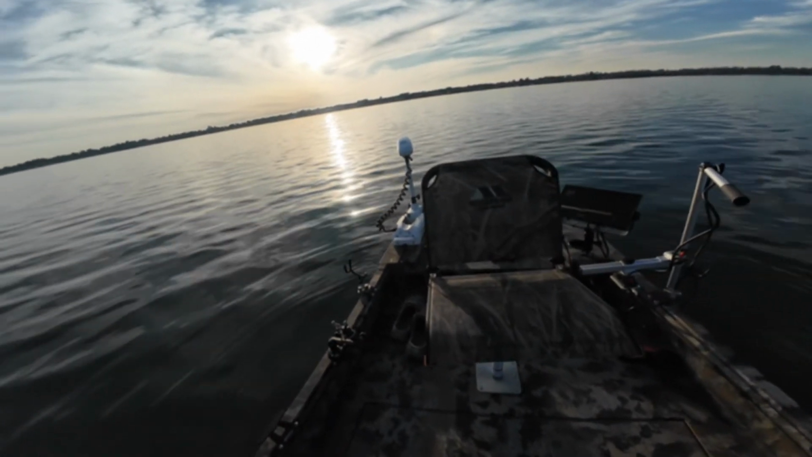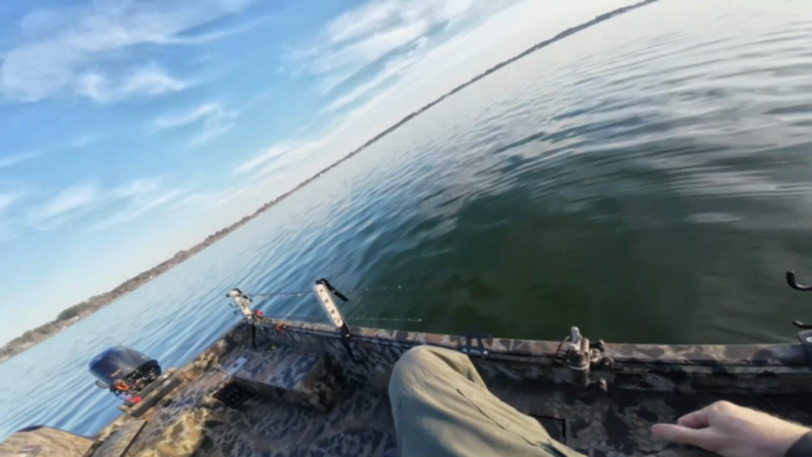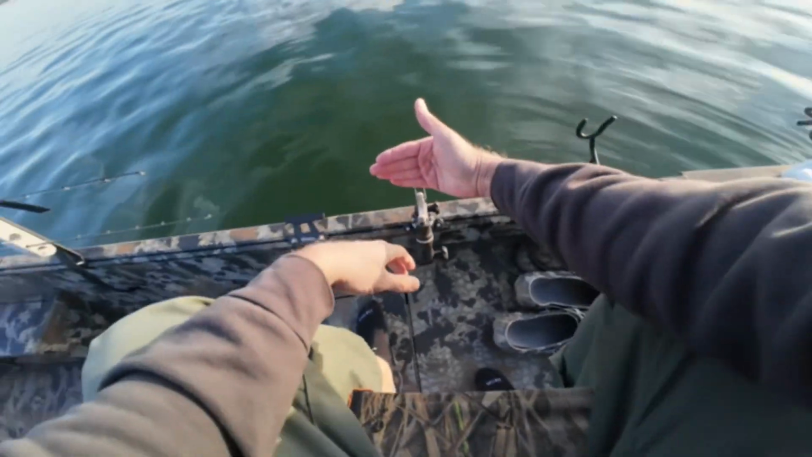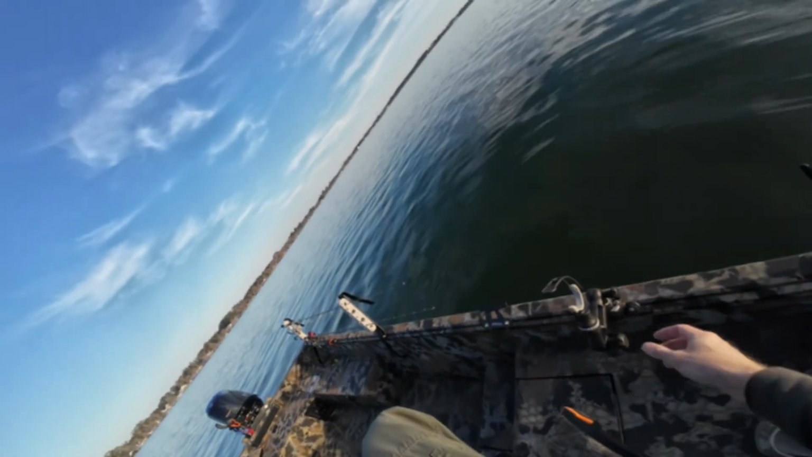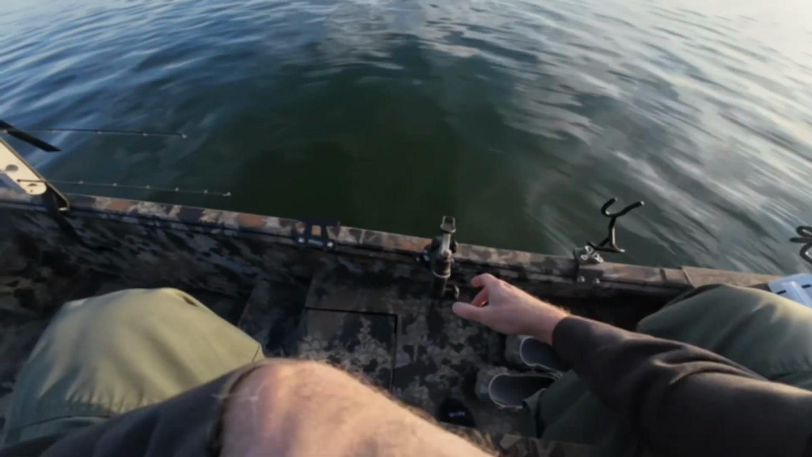All right. Like I've showed you before in some of my other videos, these rod holders have held up well. This is a piece that I use to rest my trolling motor head in there so that it doesn't bounce going down the road or across the water. That's actually kayak pieces there. It's a company called Reeldazed that makes those.